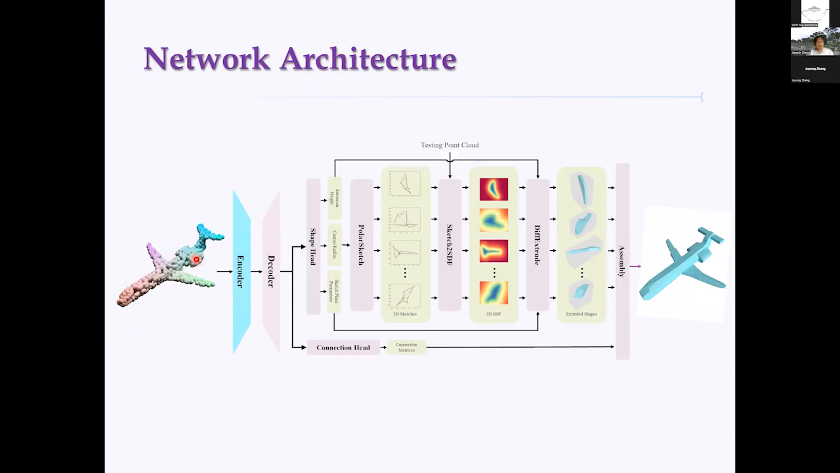The input is a point cloud, then we encode it into a latent vector. Then we decode into the shape head and also into the connection head. During the learning process, we can learn the extrusion parameters, the intrinsic parameters, those are the rational Bezier definition, and also the extrinsic parameters like rotation and translation.